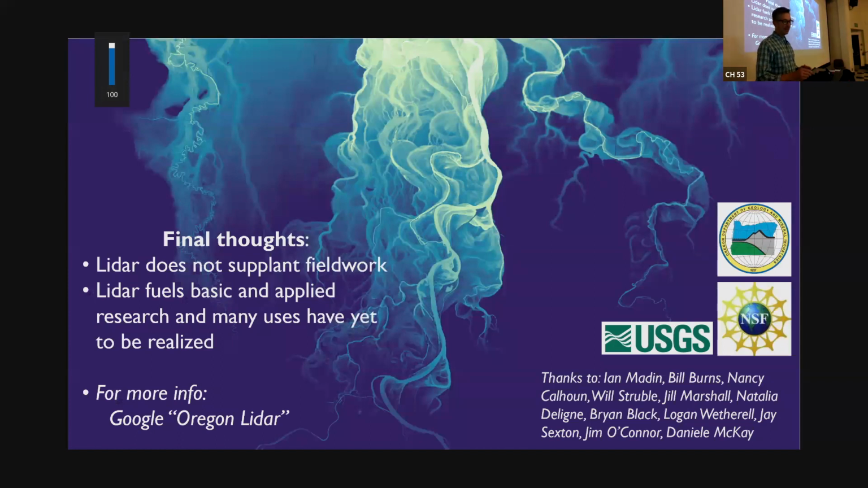So the key thing here, as my final slide, is that it doesn't supplant field work. We still have to go out and generate samples to analyze them, to understand the timing and the context. A lot of things still require us to go out in the field. So this is not a replacement for that, but it allows us to do our fieldwork better. It allows us to be more informed and more effective geologists, be safer, and so forth.